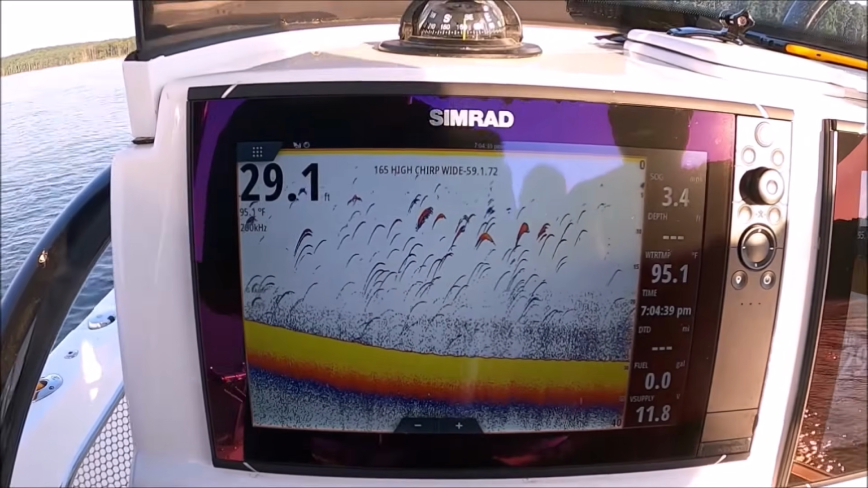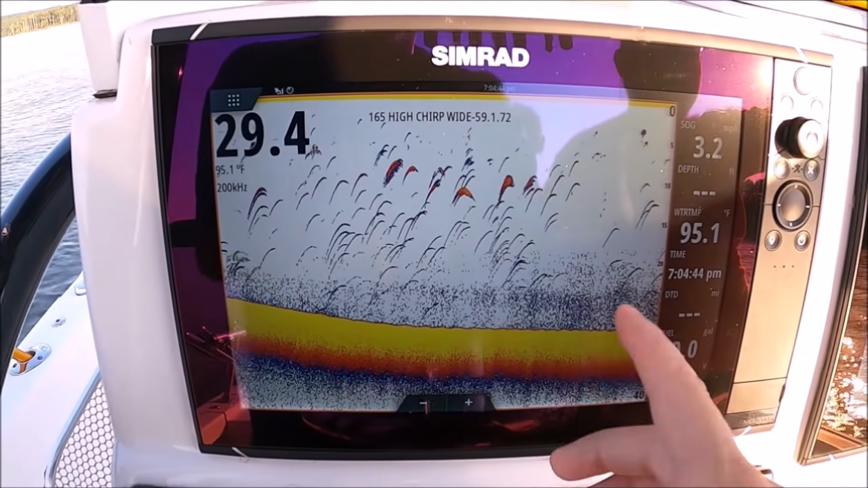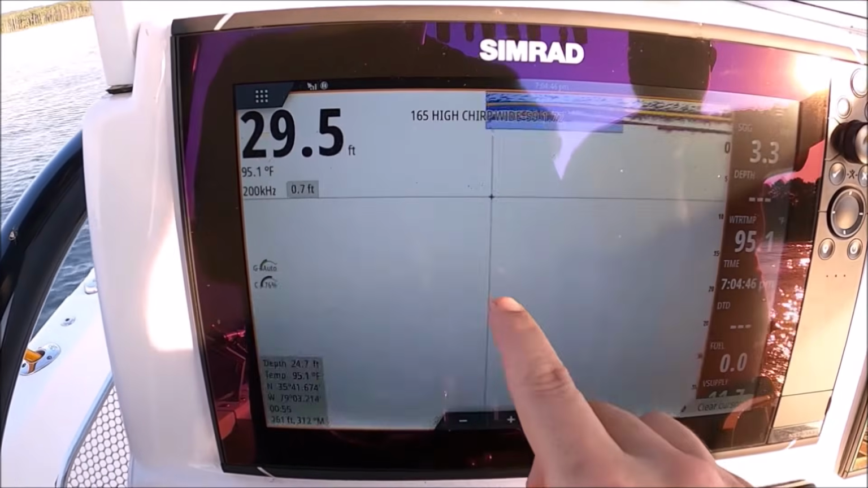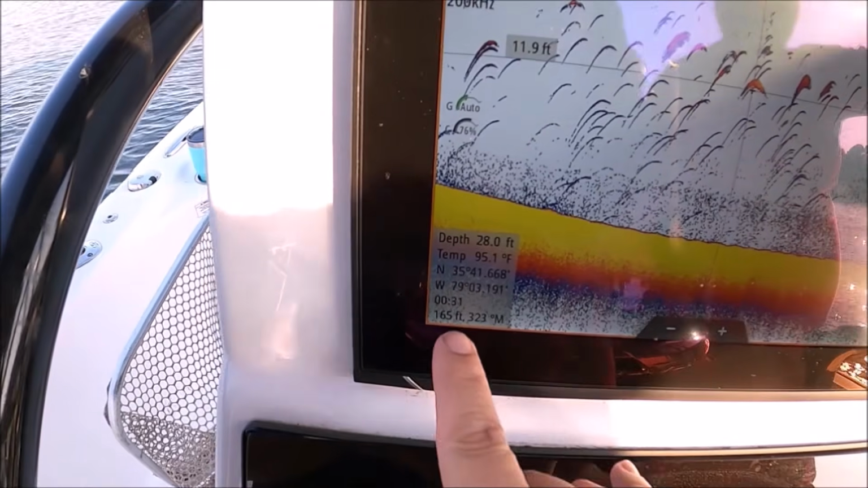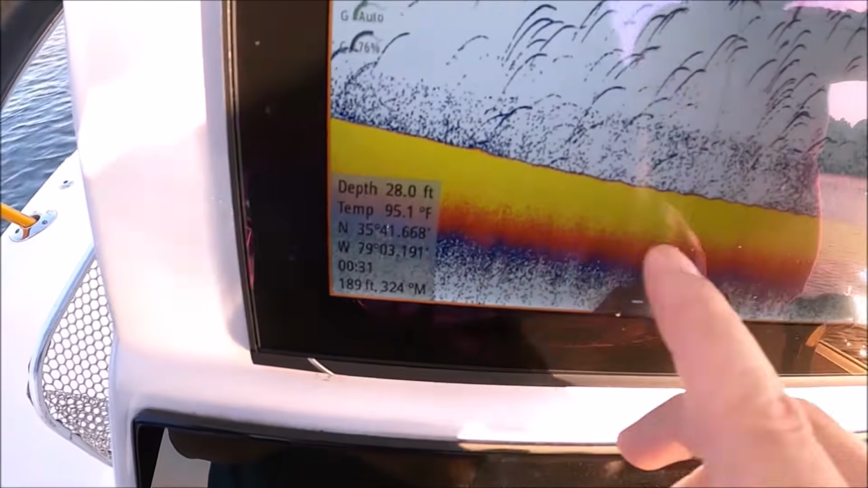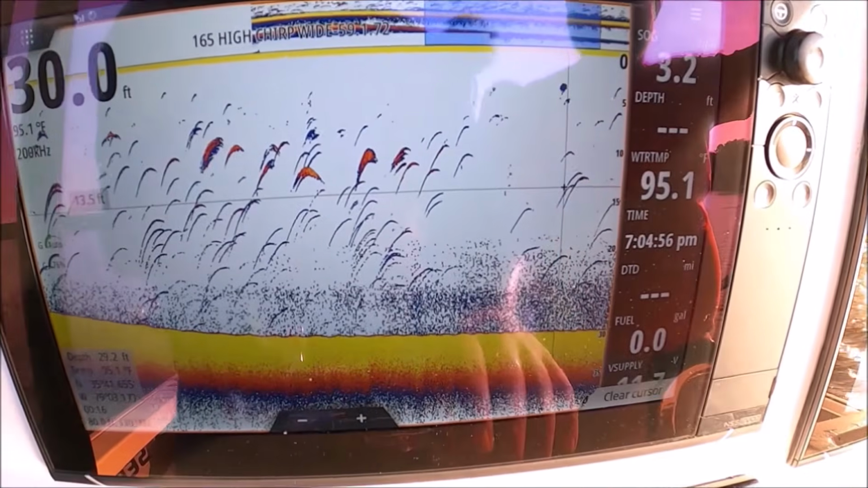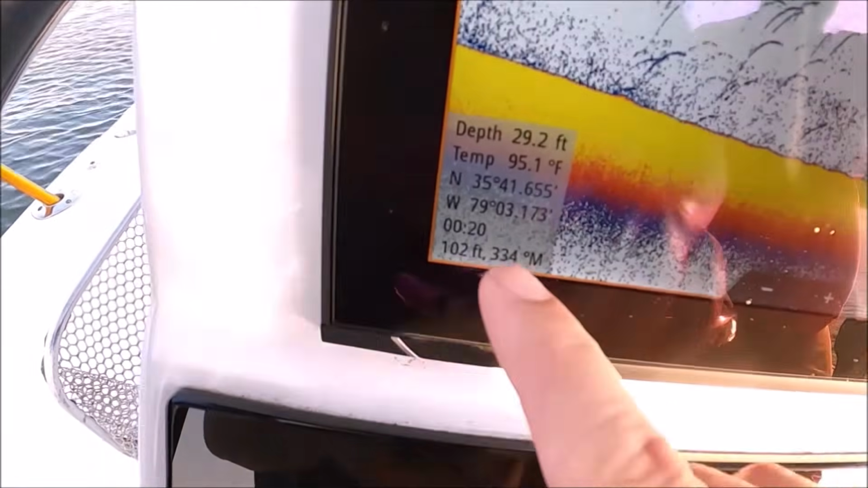This may help you determine where these fish are after you've passed over them. All the Simrads are like this, and I believe most of the late model Lowrances are the same. You just touch on any mark here and it tells you where that mark was. You can see the number is 175 and it's growing as we're leaving it. So the short answer is, if you want to know where that fish is or where that mark was, just touch it. Tells you where it was.